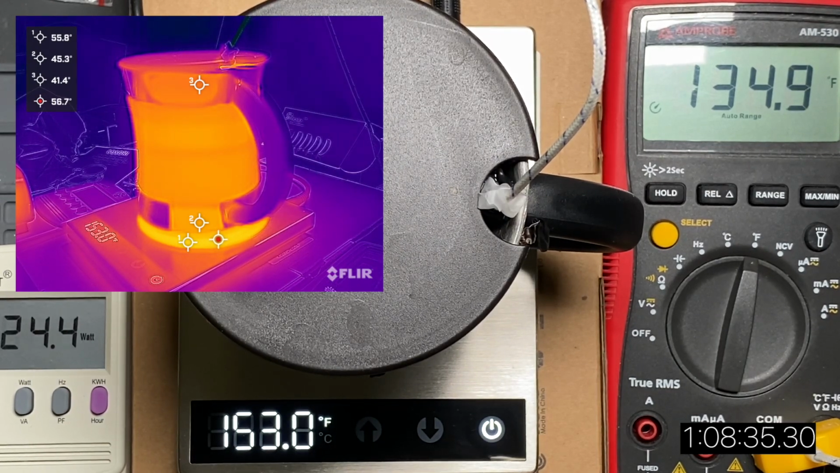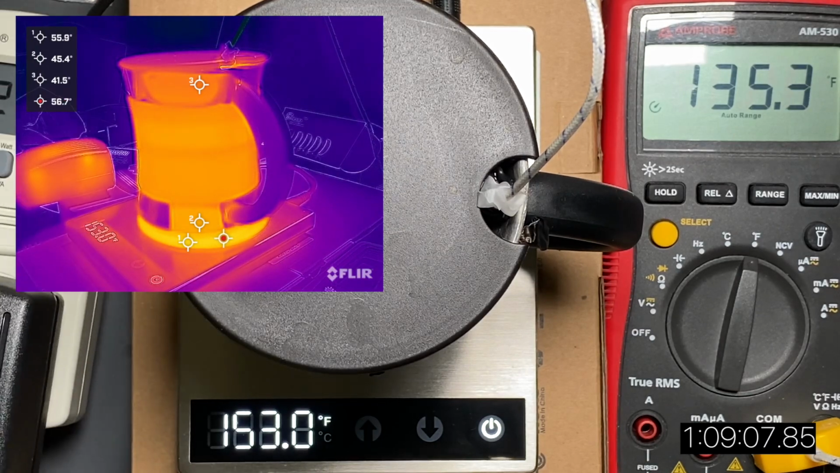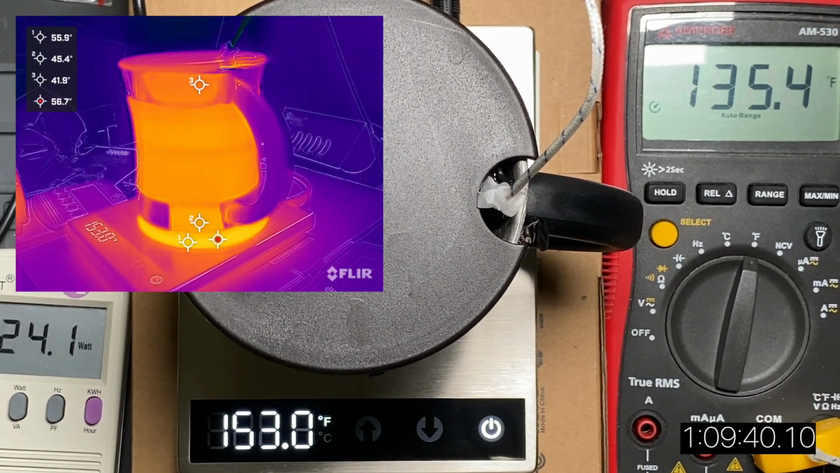As you can see, as I foreshadowed in the beginning of the video, the hot spot is jumping to the top of the mug periodically because there's steam coming out because it's getting quite warm inside that mug. Temperatures, if you've been keeping an eye on them, the location 2 and location 3 have crossed past 40 degrees Celsius. That's about 105 Fahrenheit.